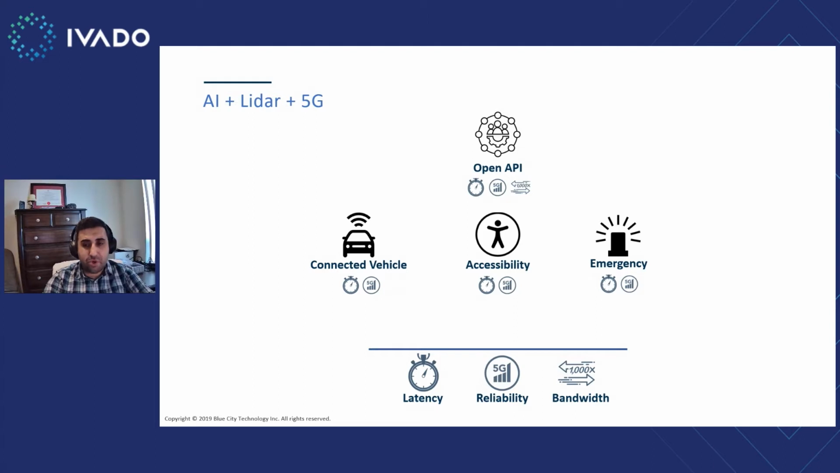As a summary, the reliability of Lidar technology, our perception software, our open API, and 5G technology open up different opportunities that we don't see in typical traffic monitoring use cases, such as sharing pedestrian data with connected vehicles, detecting pedestrian crosswalks, especially in areas with a high elderly population, and improving accessibility for all road users. Potentially we can also use this technology for incident detection, emergency dispatching, and many other applications that our partners can build on top of our solution.